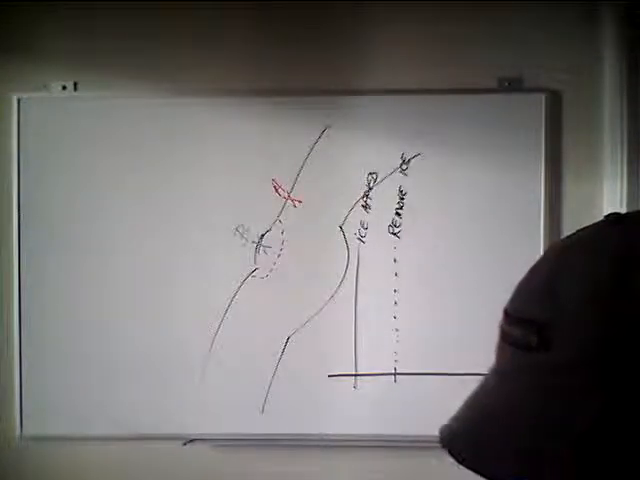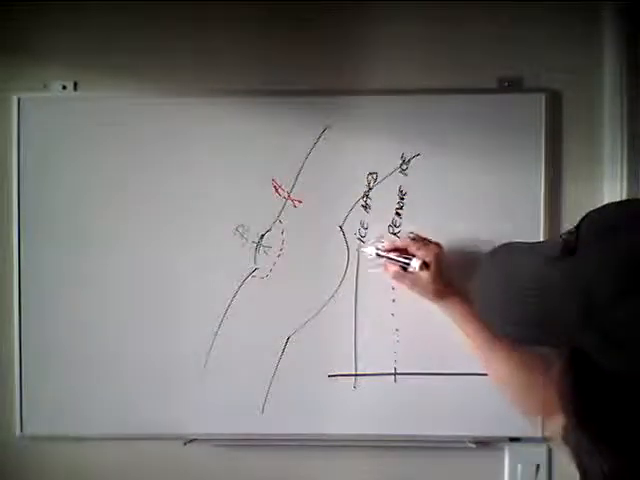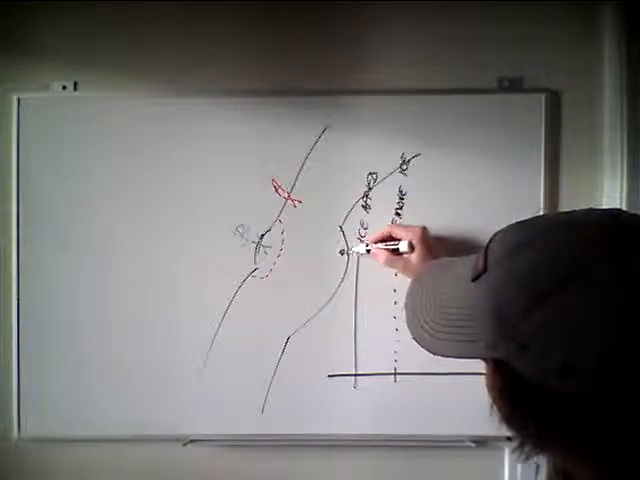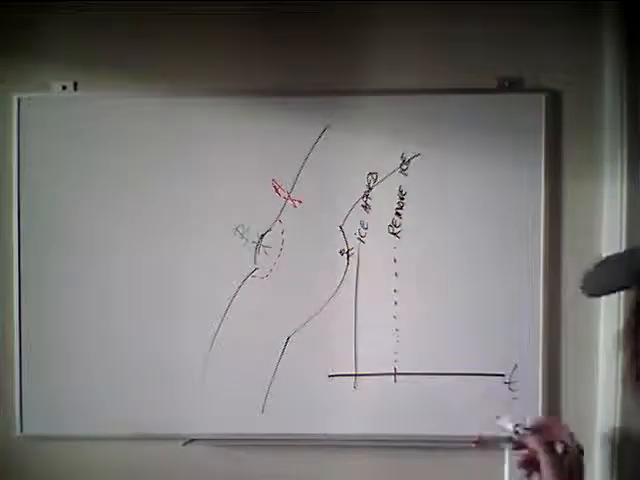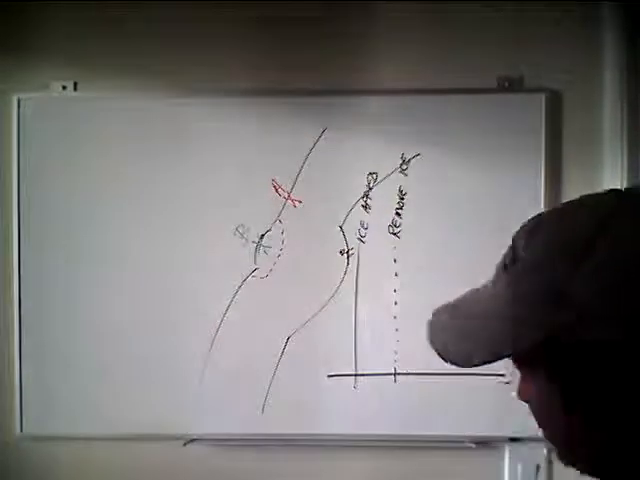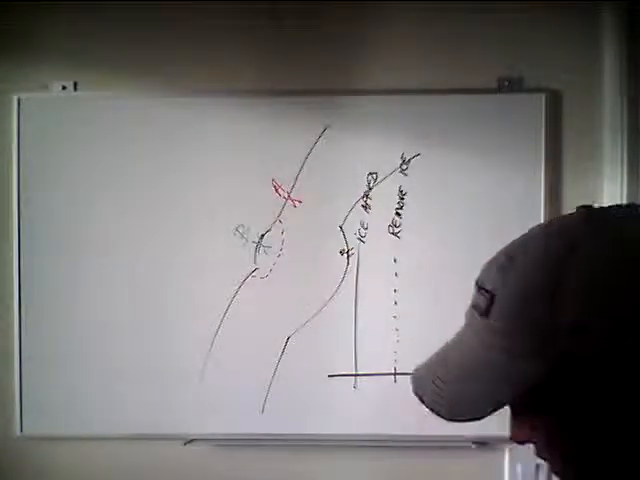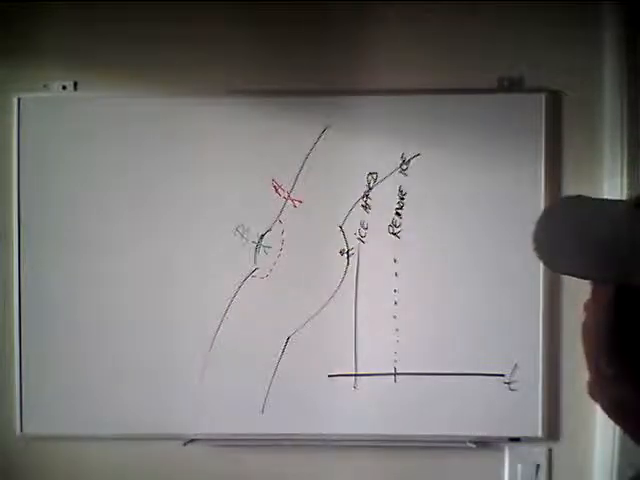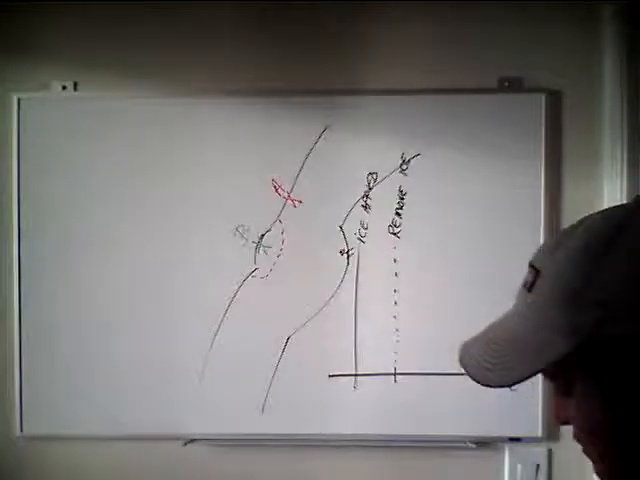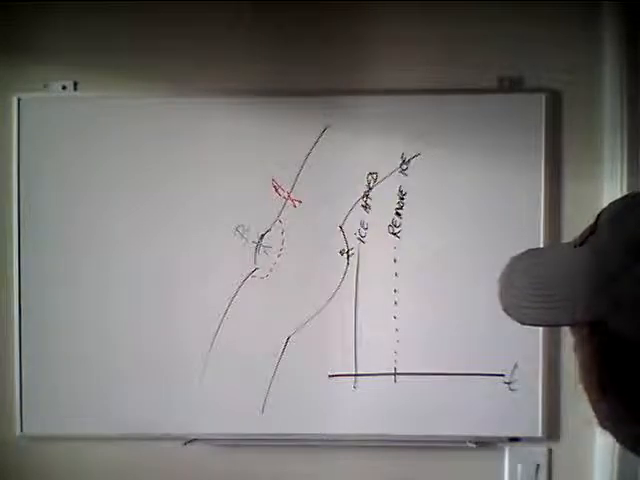Okay, and then we watch what the temperature is. So this is temperature, so I guess it's degrees Fahrenheit, in this direction, and this is time T. I'm an engineer, so I know how to do these kinds of graphs. It may sound technical, but it's not really that technical. Not very hard if you've done any kind of math.